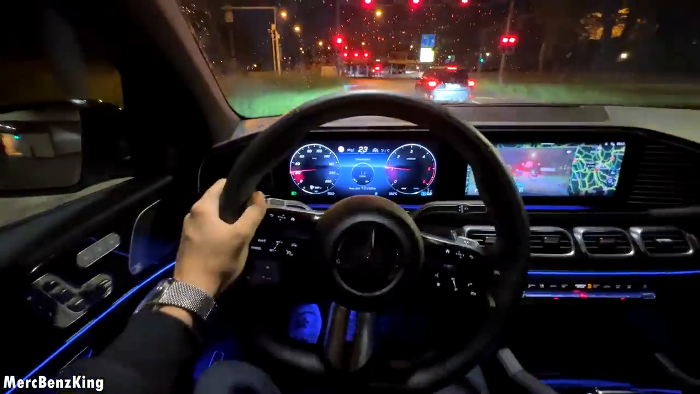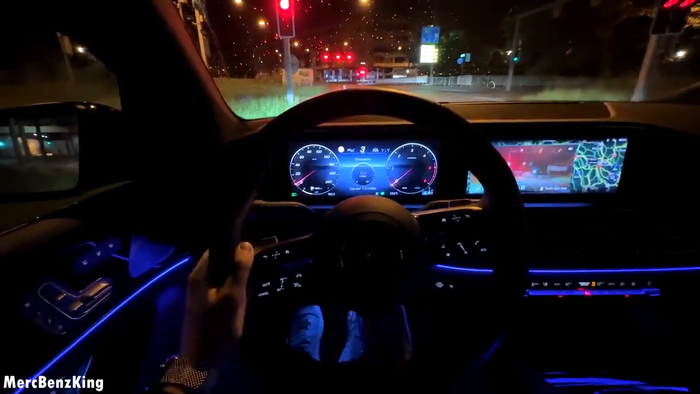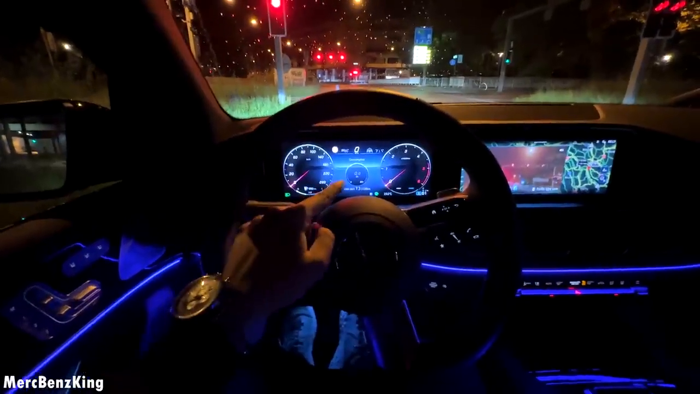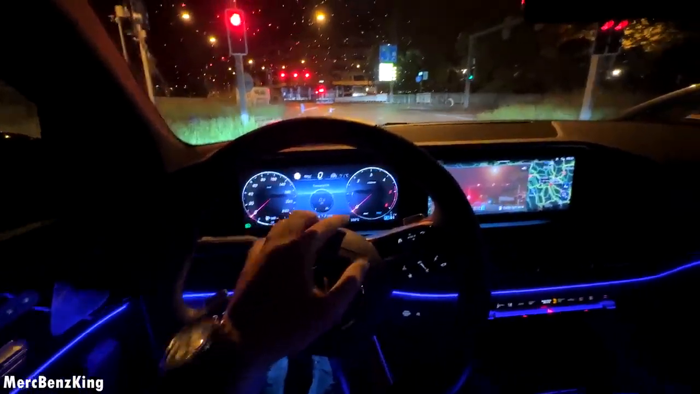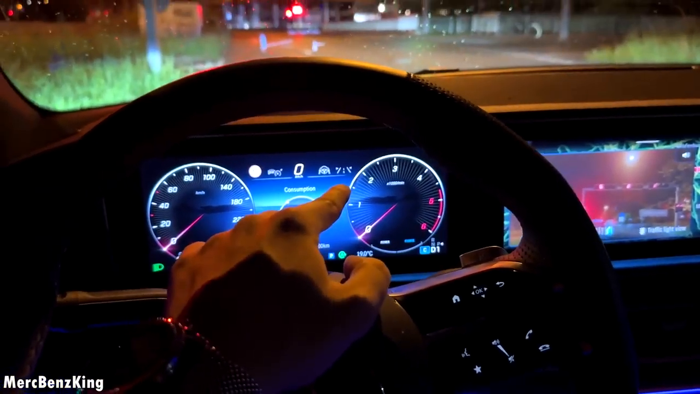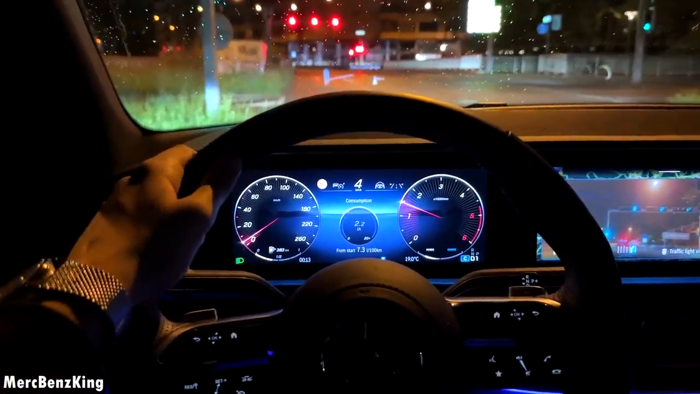I really love the 450d engine. For you guys in the US, the diesel is just amazing to drive on the highway because you drive with such low RPM at high speeds with extremely low fuel consumption.